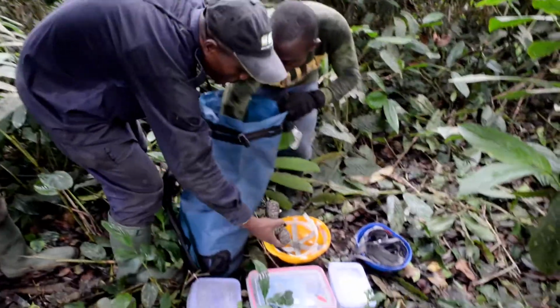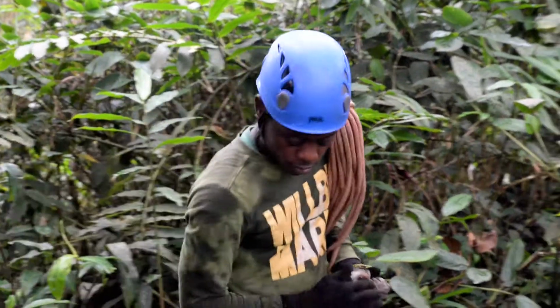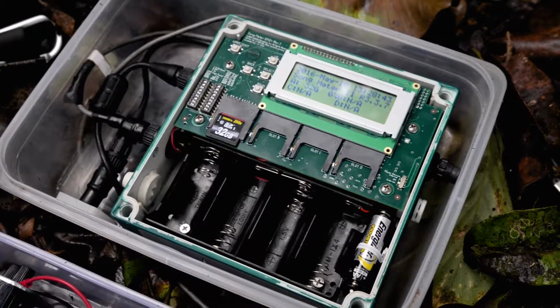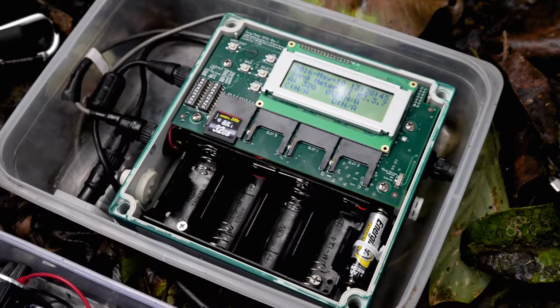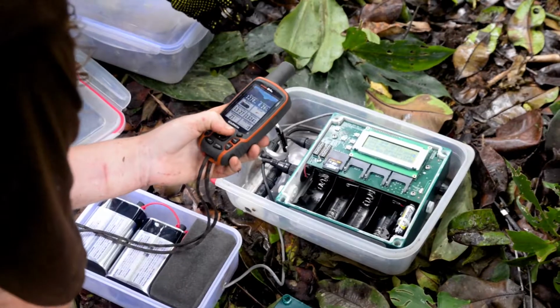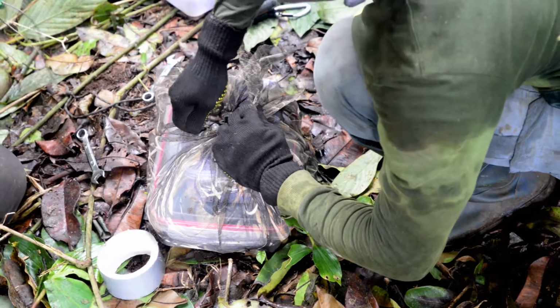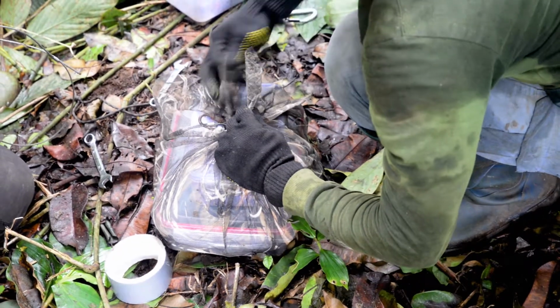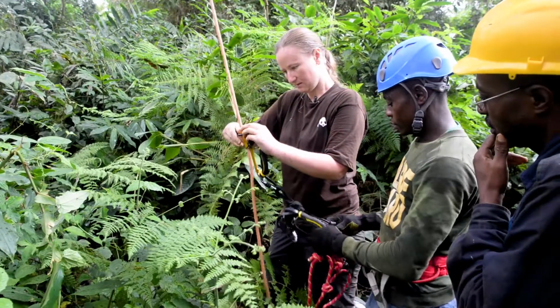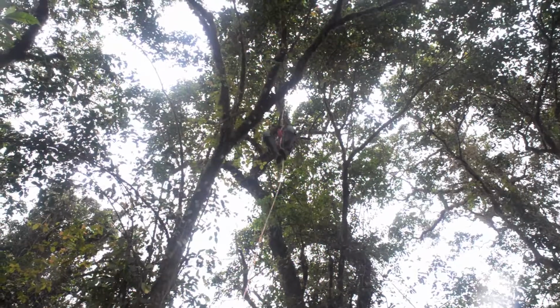We arrive now at another location in the forest where we're going to put one sound recorder. So he's now going to prepare the tree with a set of climbing equipment, and at the same time we are going to prepare the sound recorder, assemble it, before we can pull it up. With the sound recorder we're getting some animal sounds. This can be chimpanzee, elephant, certain monkeys that we might miss on our camera traps.